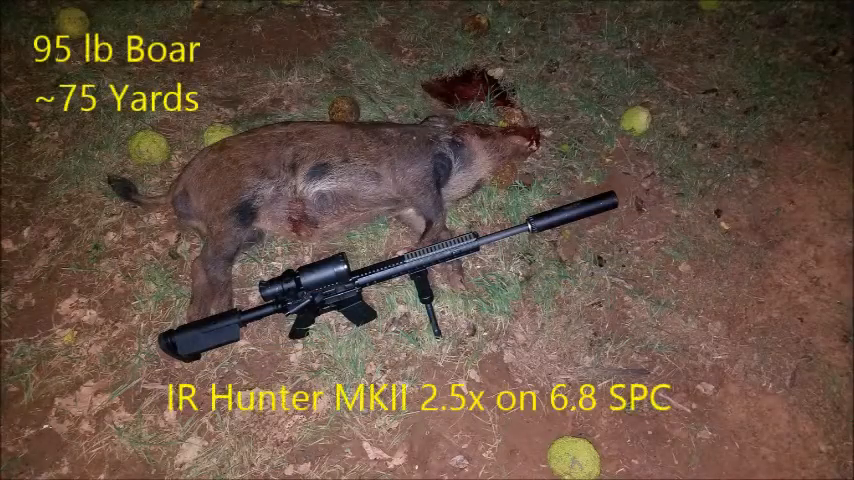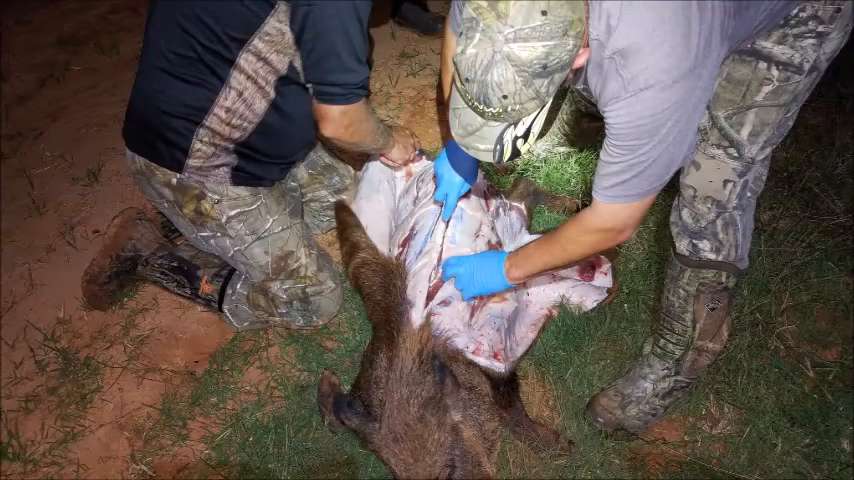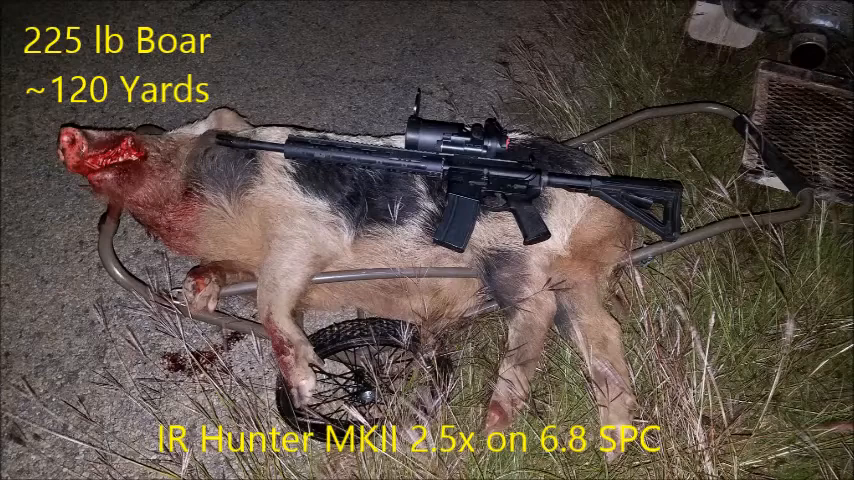Unfortunately, I had to leave before we got any more hogs on the ground, but the next night started off with Mark dropping this 95-pound boar at about 75 yards. It turned out to be a good eating size, so the boys went ahead and butchered him up, and we took the proceeds back to the cooler. A little bit later, Tom dropped this 225-pound boar at about 120 yards, and he was donated to the Turkey Buzzard Preservation Society.